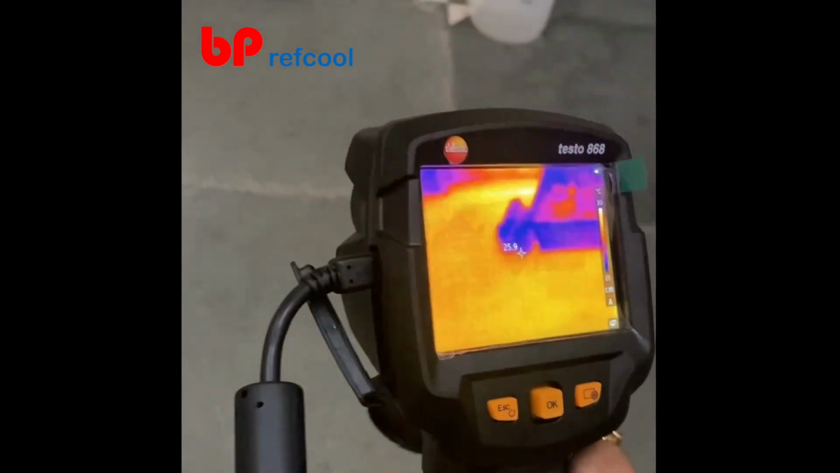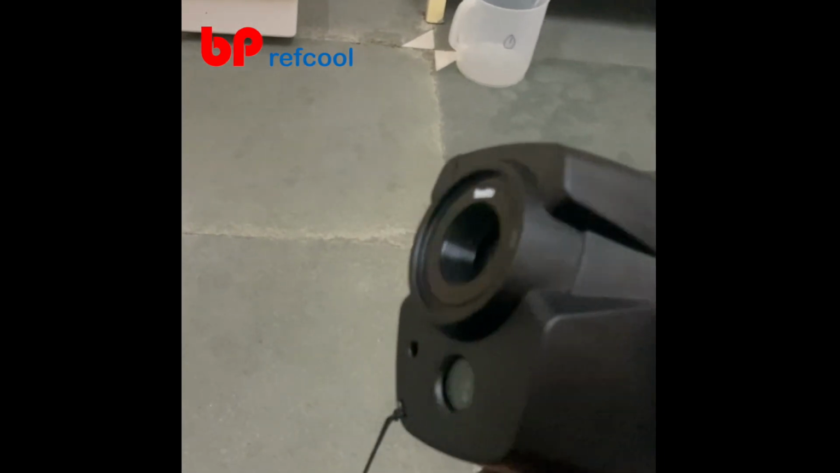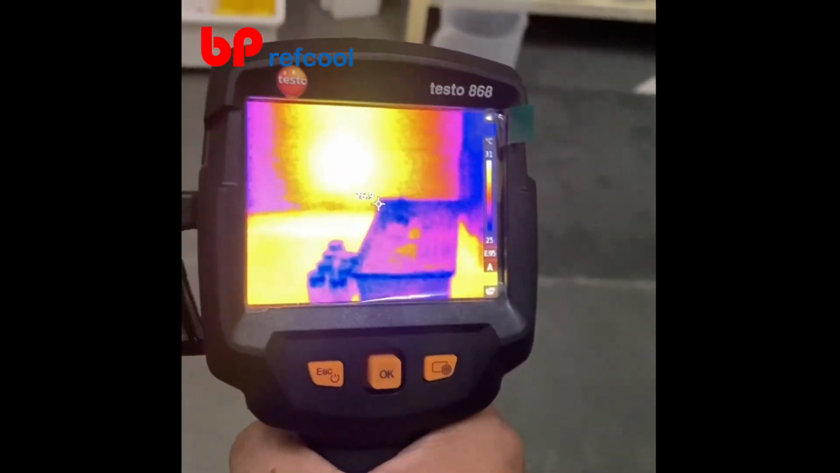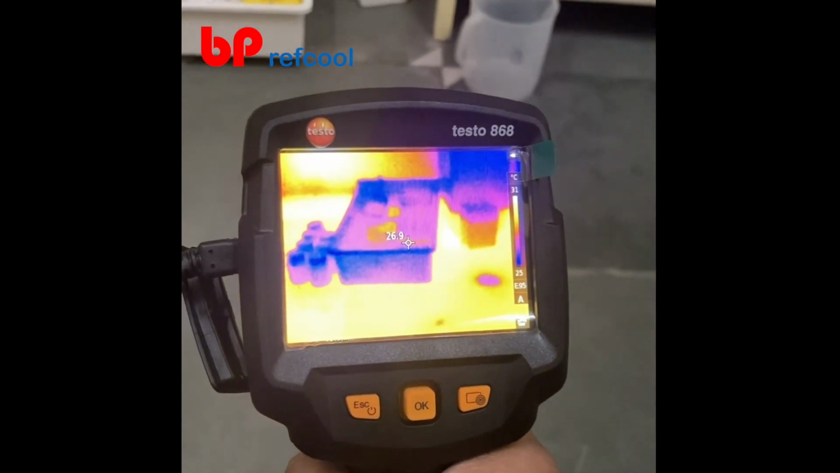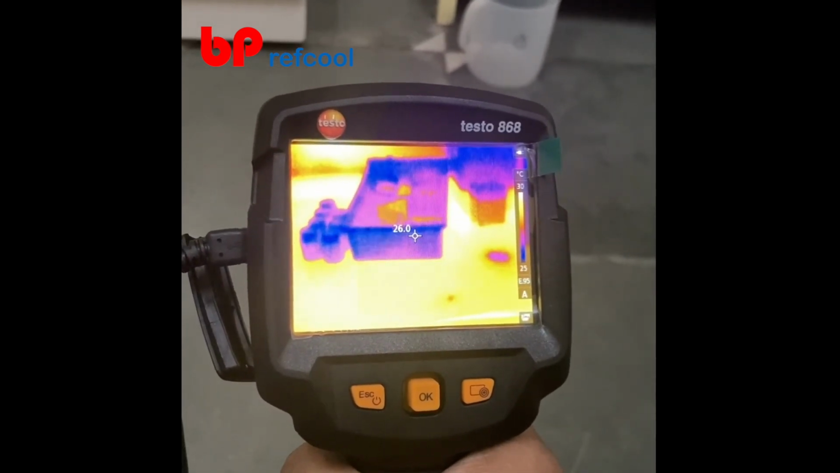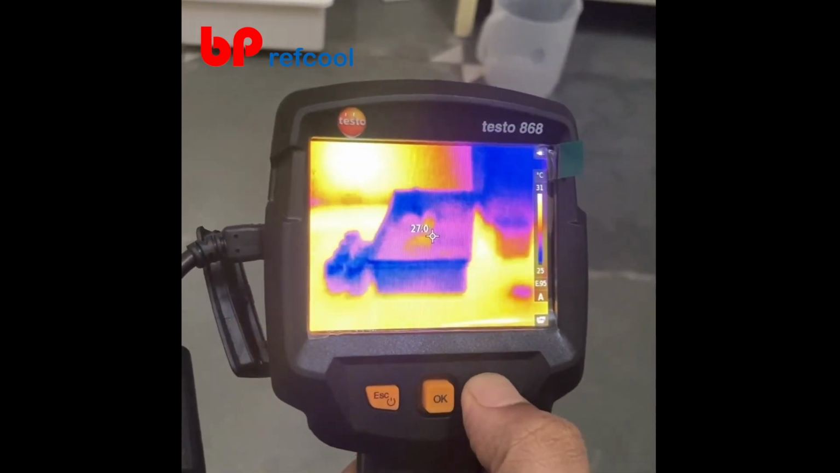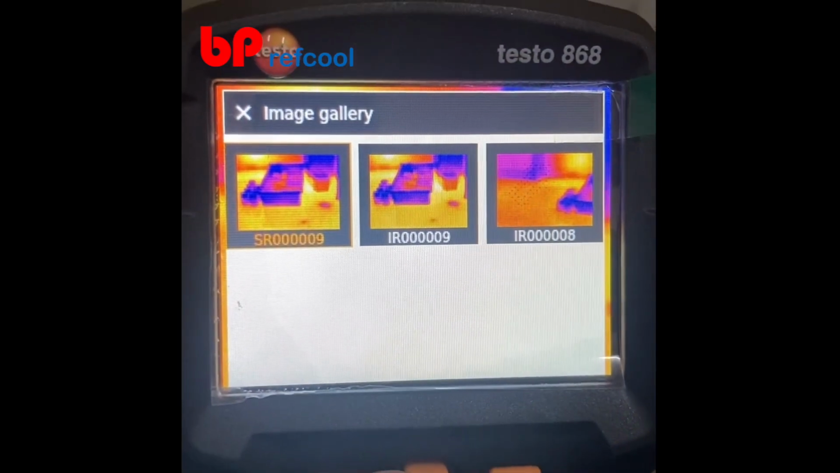So to capture an image, there is the image capture button given directly below the camera. So you point at the object and just press that button and the image will be saved. And to view the image, we'll just press the right key and there you have the images.